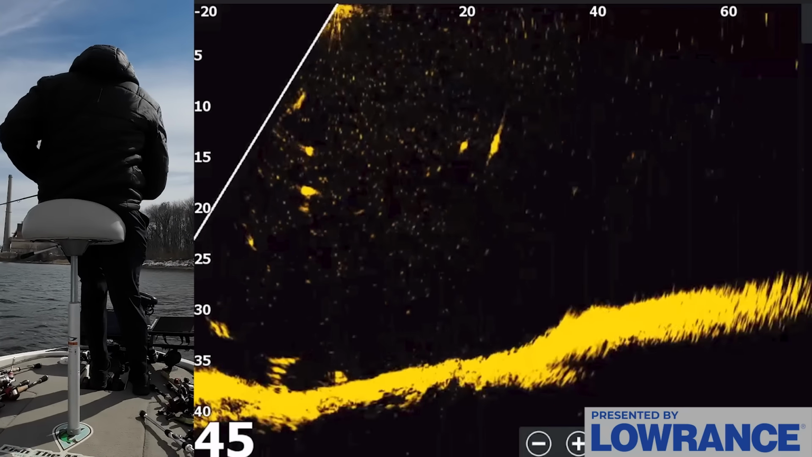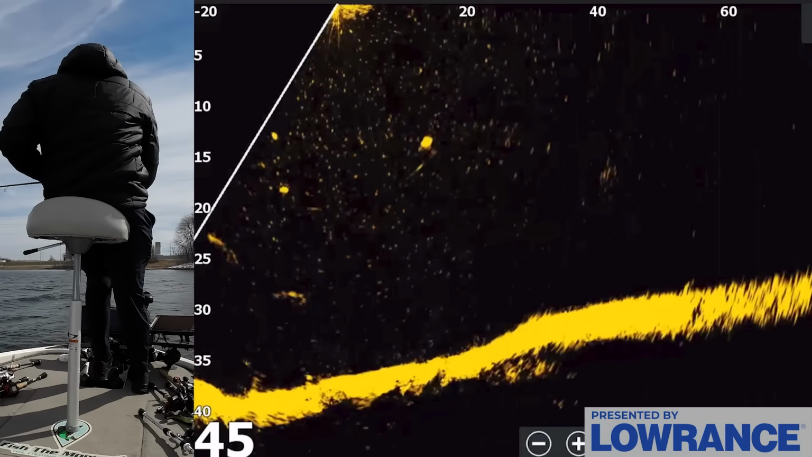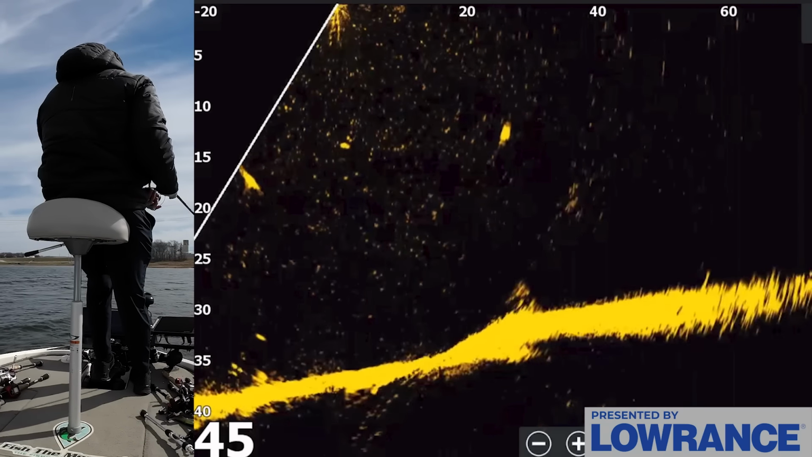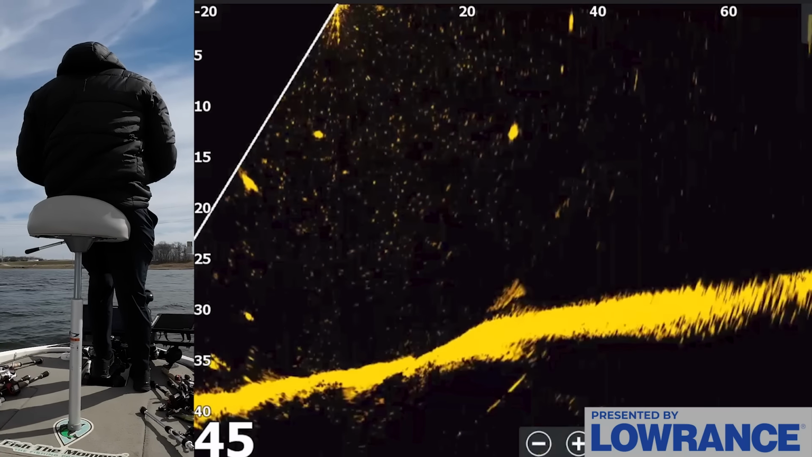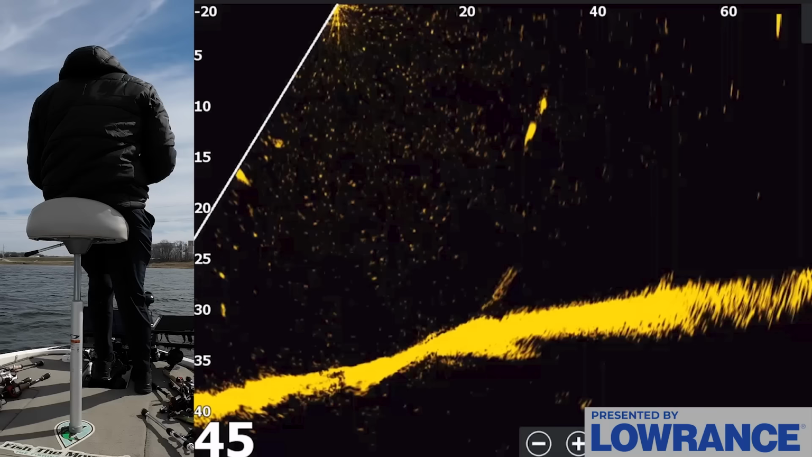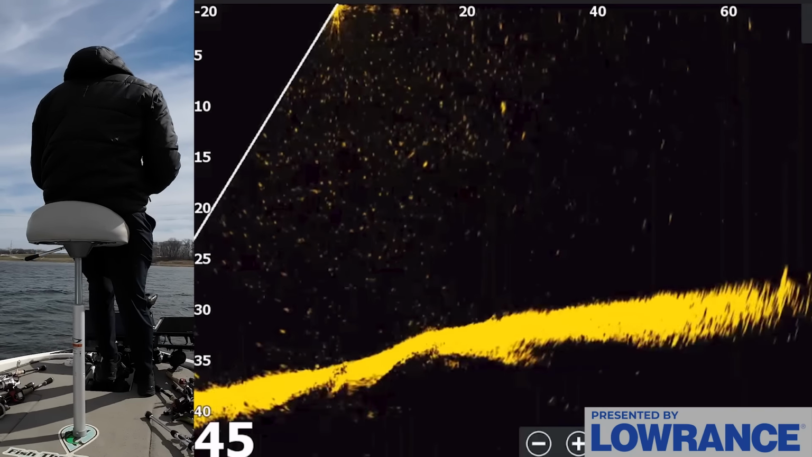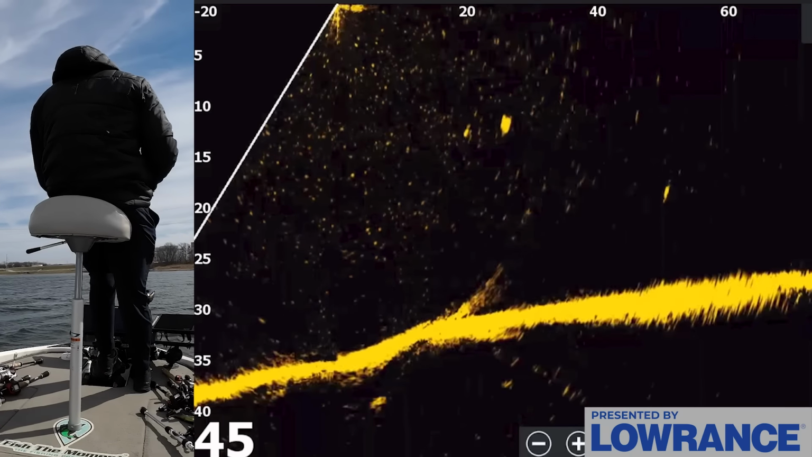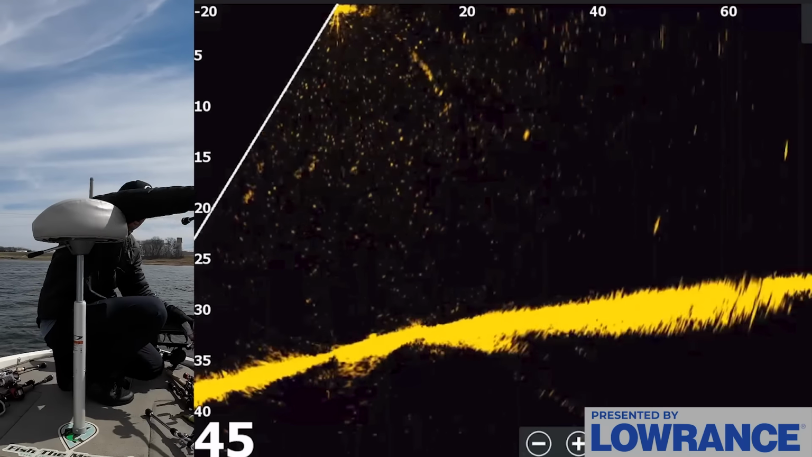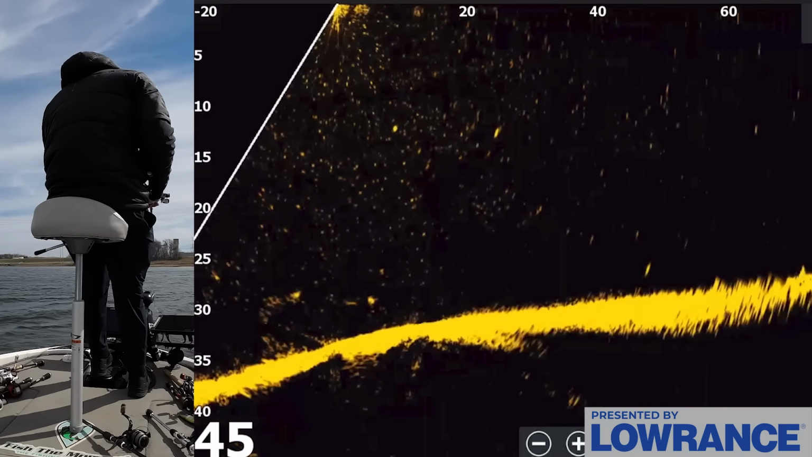There's a bunch of fish right around here. What in the world? It's a good one right there too. You gonna come eat it? Come on. Nope. Swerved it. Dang. Okay, question is, can I make this work on that same fish? Still right in the area. See if I can get him to.